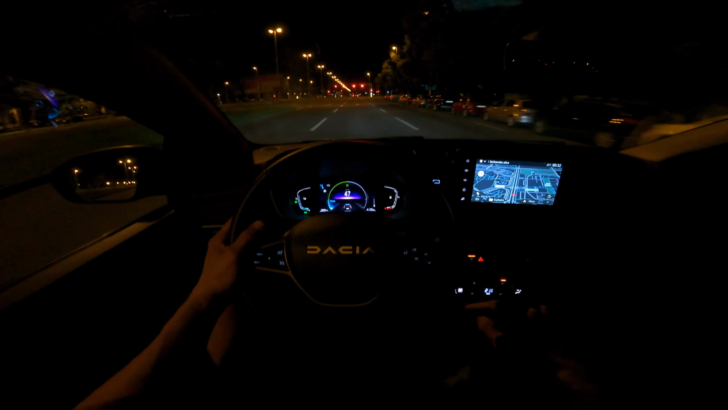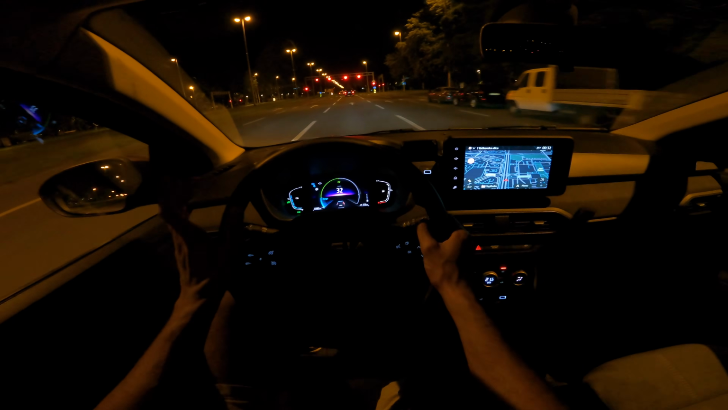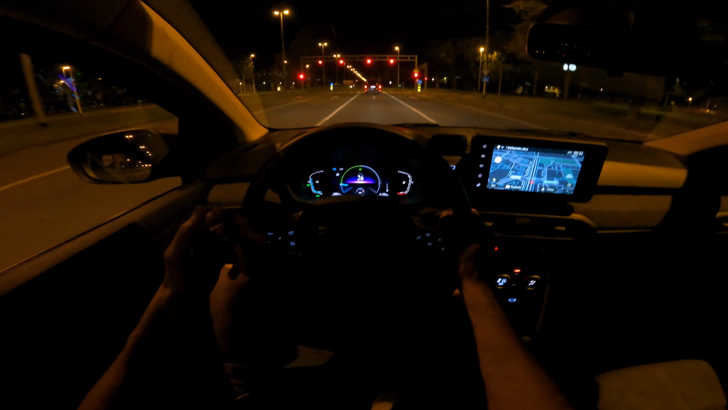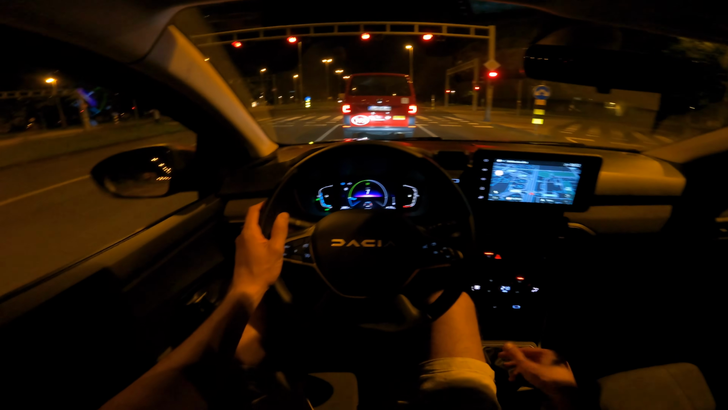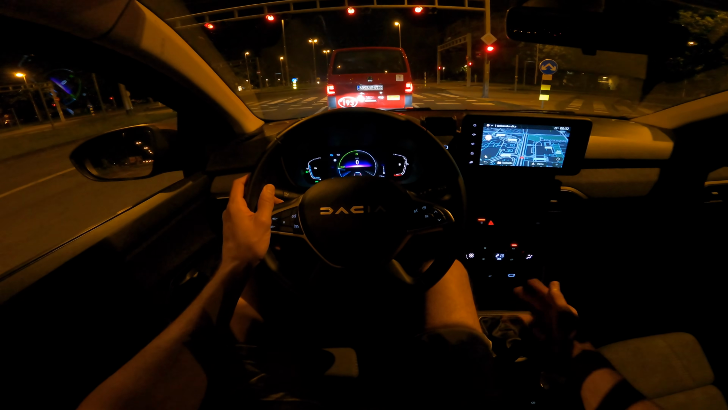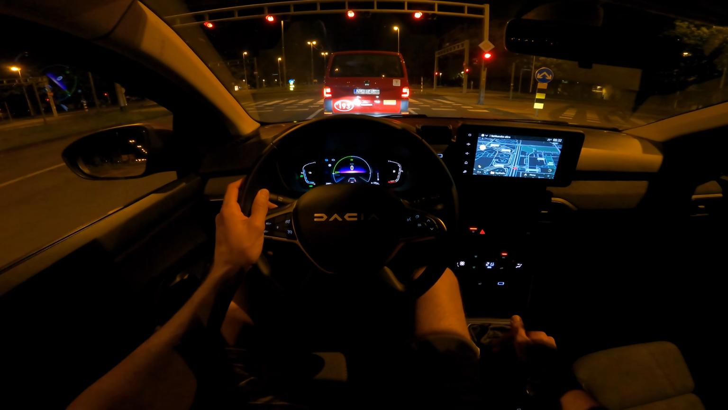If I put it to B, it keeps charging a bit more aggressively, and it has a little bit of resistance when going forward. But the difference is more recuperation. Your stopping distance or stopping travel time is shorter in B rather than D.